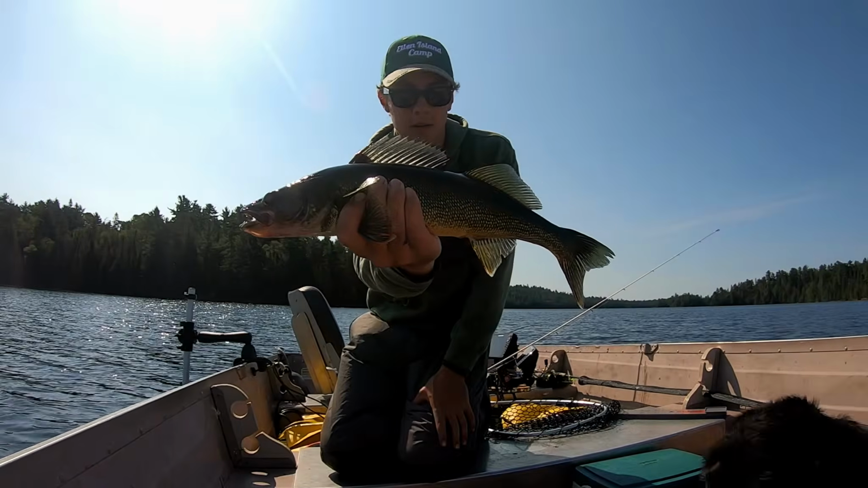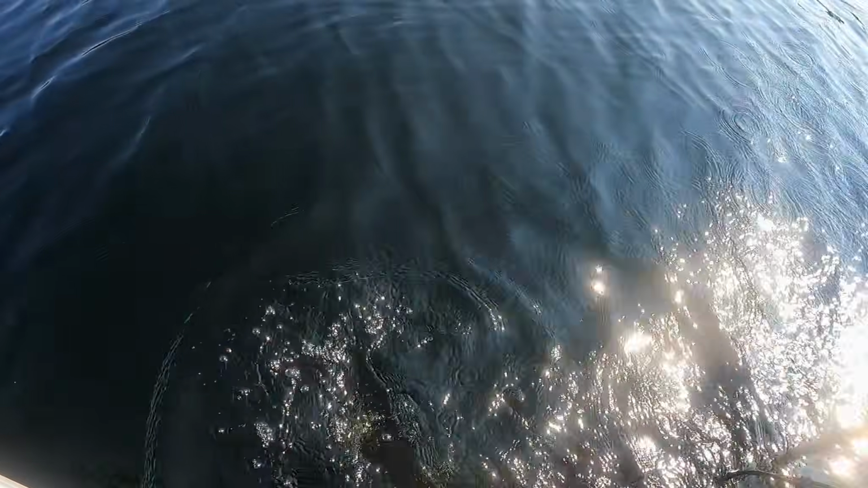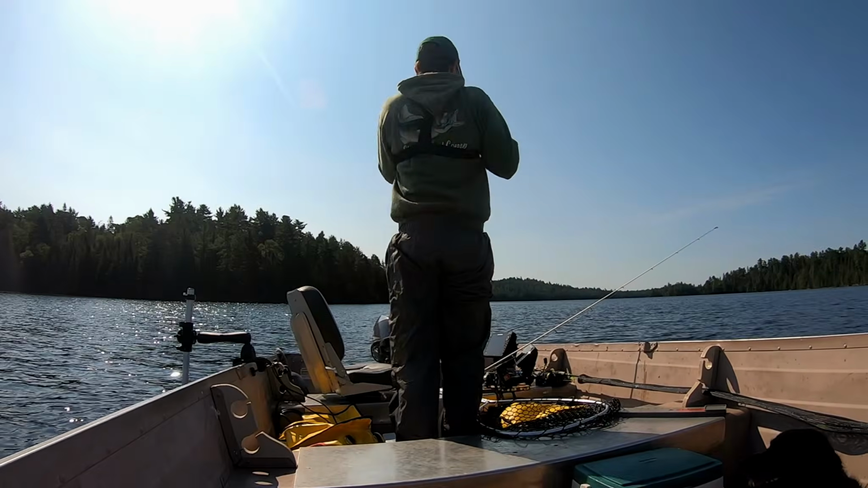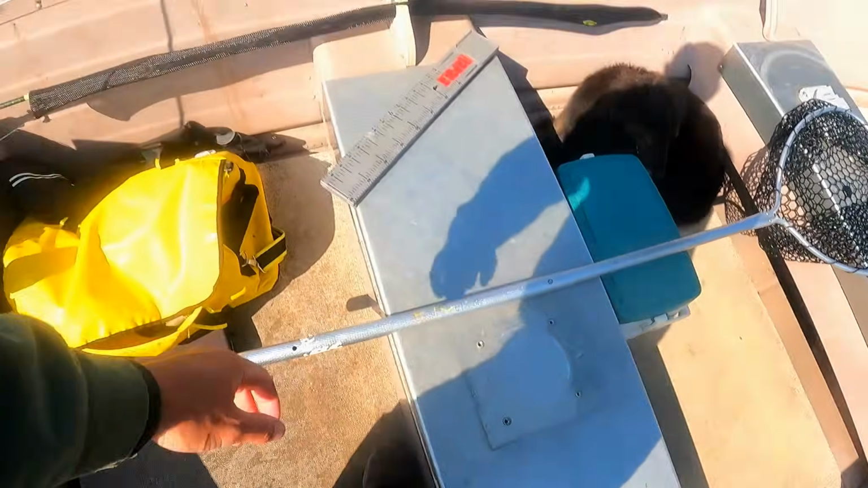Another just healthy, stocky fish. Having a great day. It's been somewhat slow, but I mean, look at the conditions. It's pretty flat, bright sun, not a cloud in the sky, and we're still doing well, catching some walleye, so cannot complain.